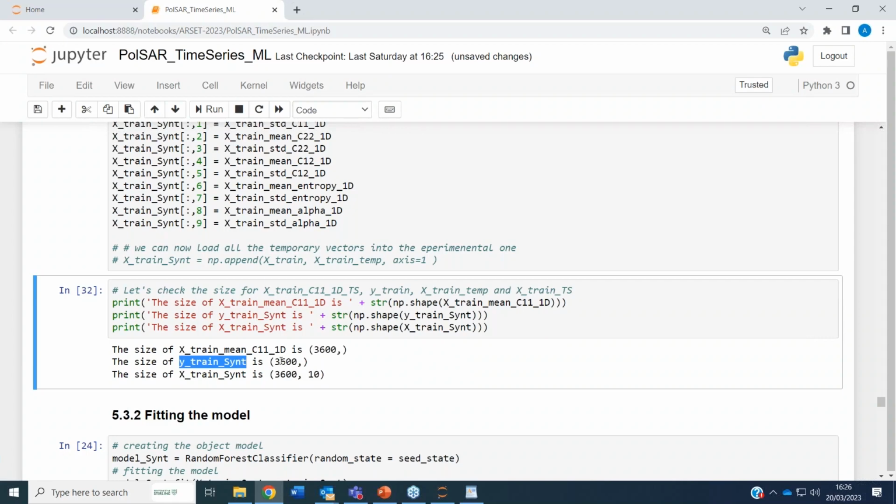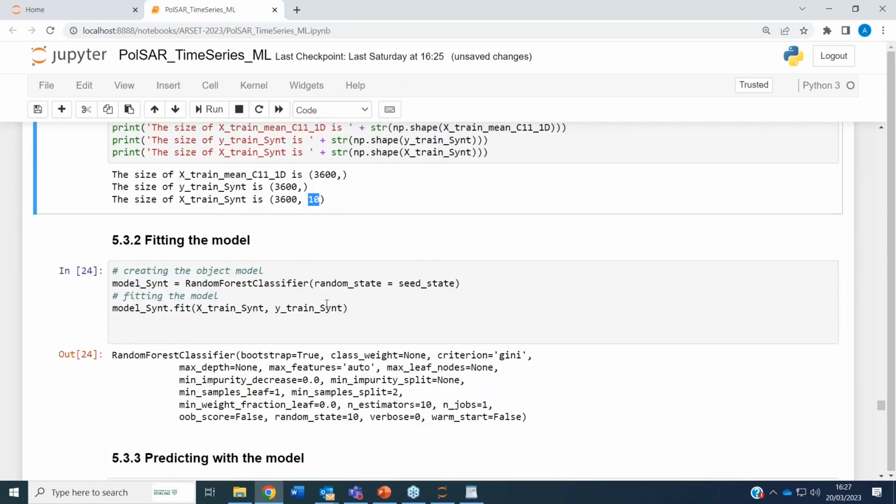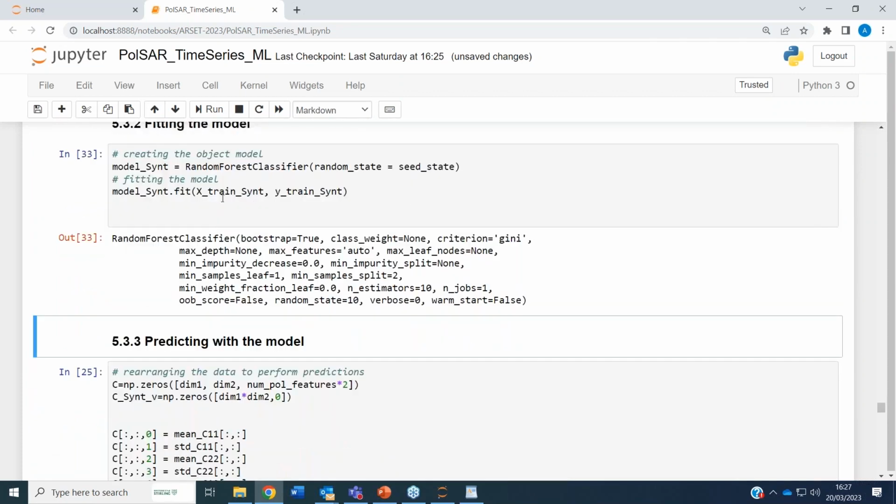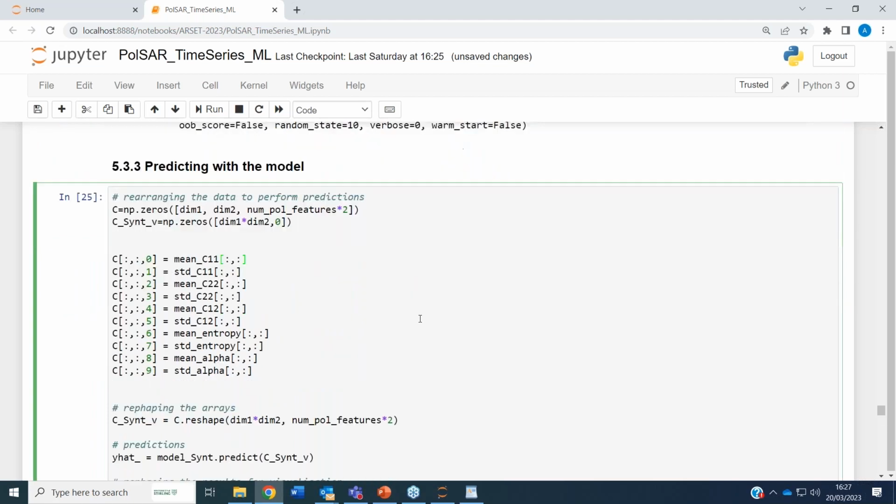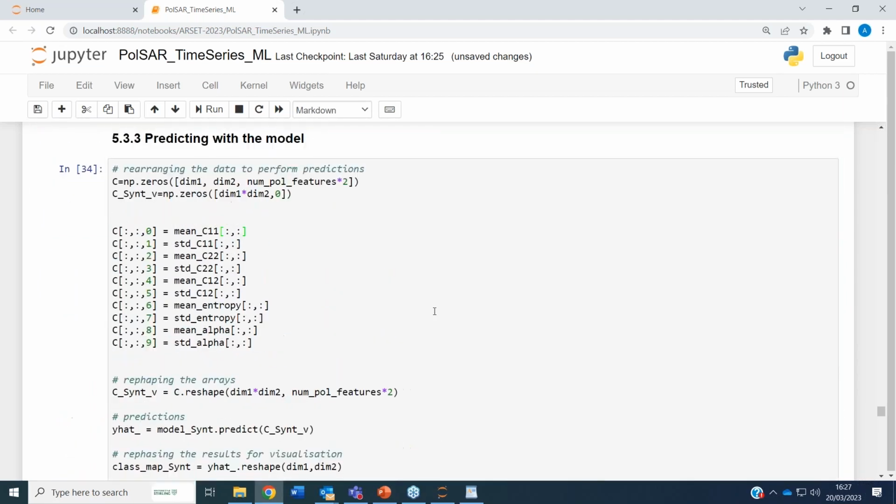Our target vector is also 3,600, just one column, while our synthetic one is 3,600 times 10 columns, because we are considering 10 features combining polarimetry and temporal information. What we do here, we fit again the model, same as before, we just change the name you put inside here, and we test it in this line here.